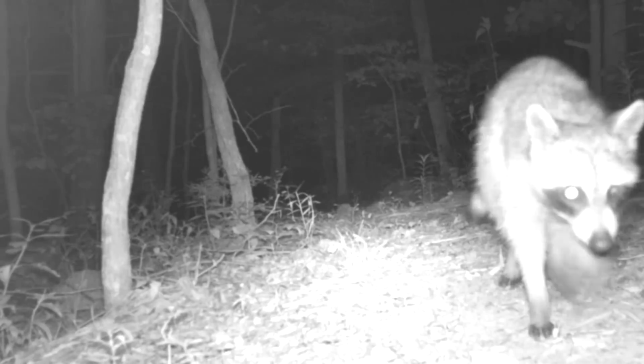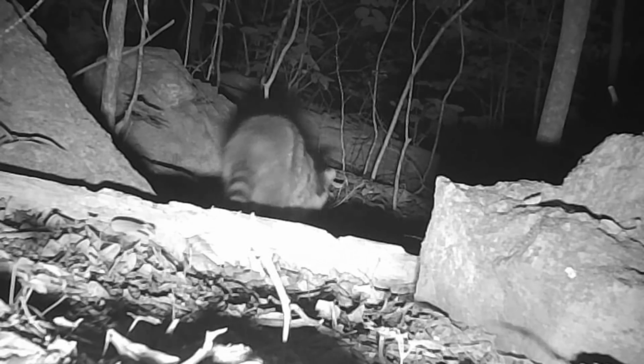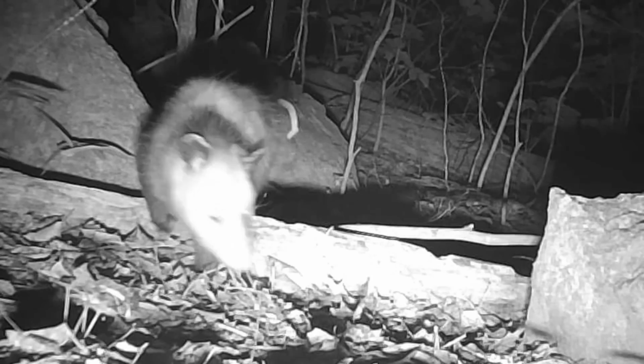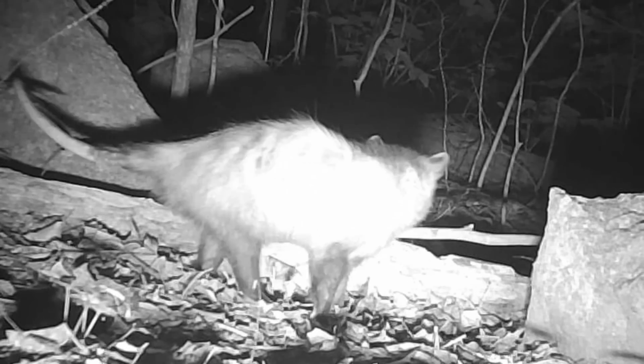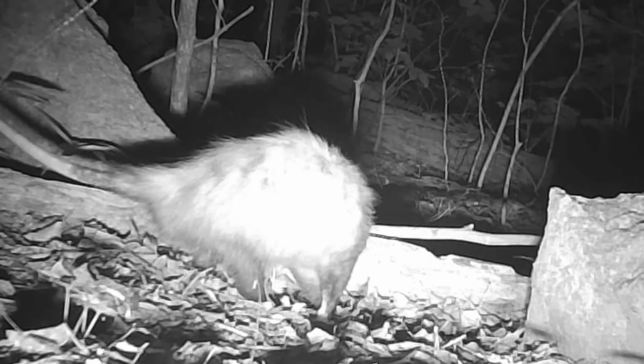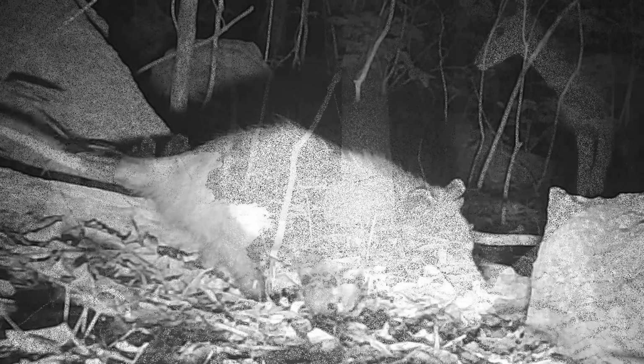And there's old Bandit. Ain't seen him in a while. He got to check the camera out, bless his heart. One-eyed coon, old Bandit. And there he is going across the log. And there's old Willie moving through. But I don't see Sidewinder behind him.